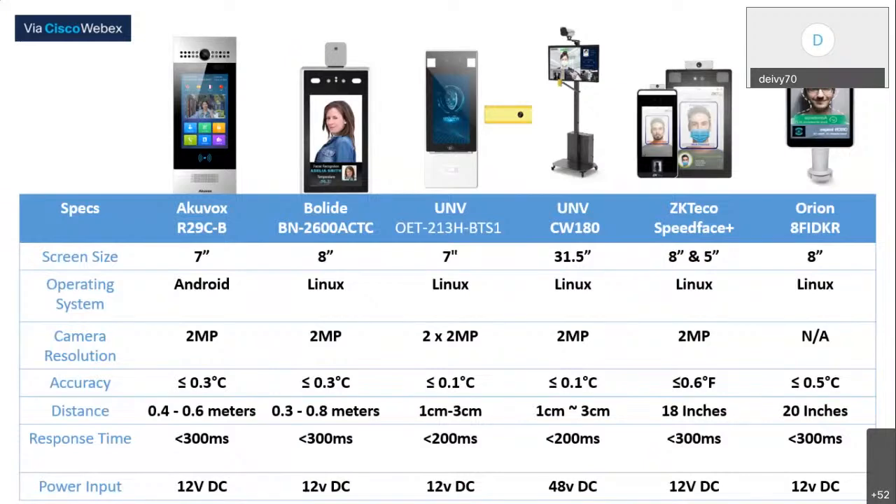The distance also takes into account. As you can see here, most of them have pretty close ranges of temperature detection. But if you want to go as long as you can without any contact, you can see at the end that's ZK and Orion.